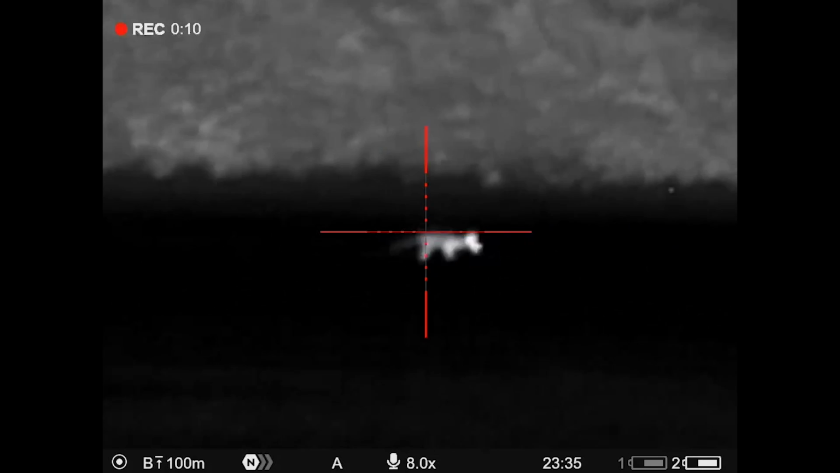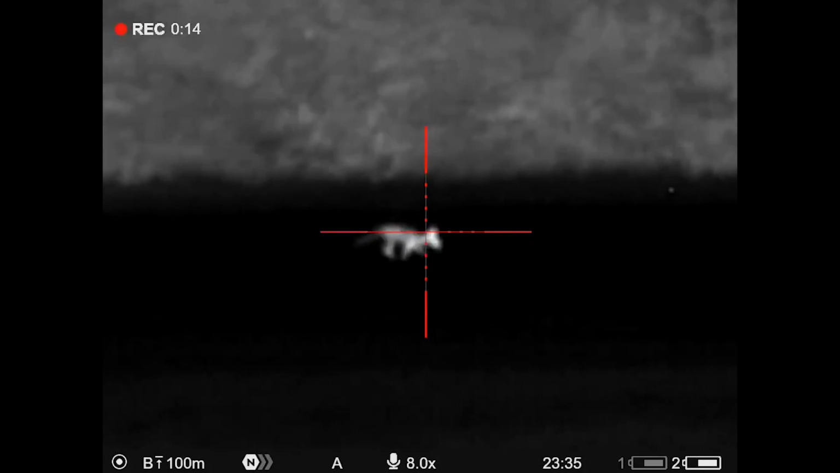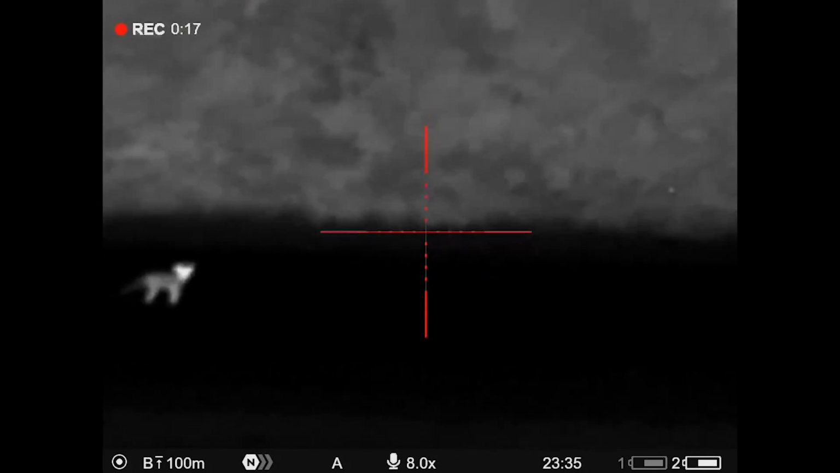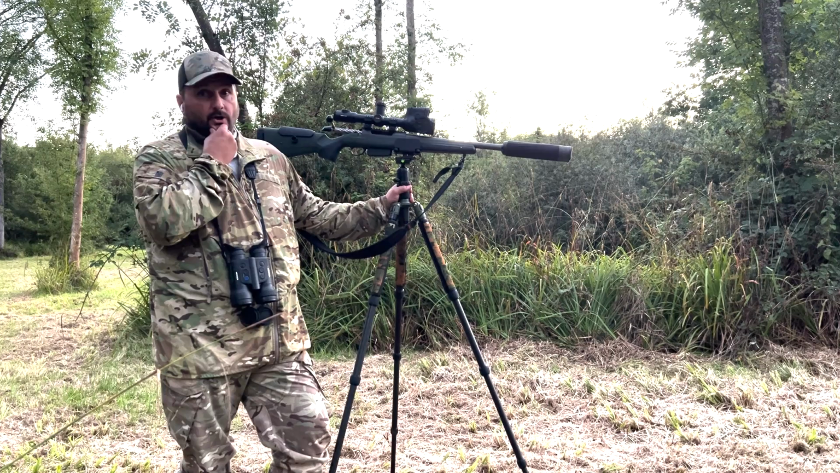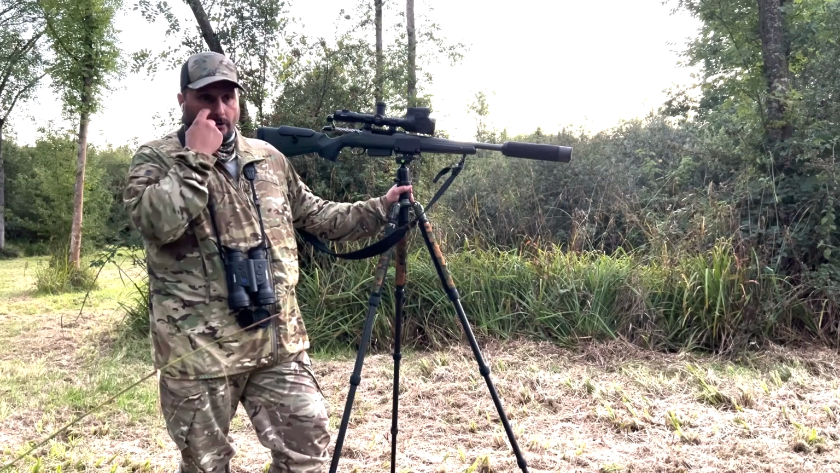Because it was so still and he was an old boy, there's no way I could mess around. You'll see it stops and he looks. At that point I was in on him, and then it was a straight dispatch, which was great, to be honest with you. The stalk of the hunt was really good.